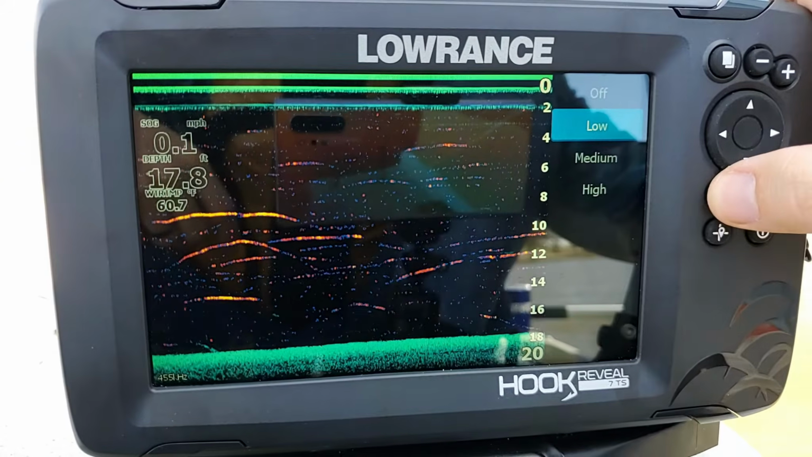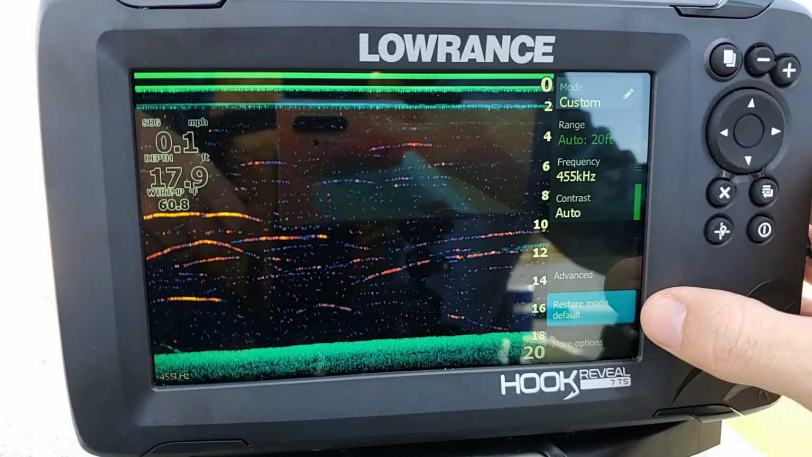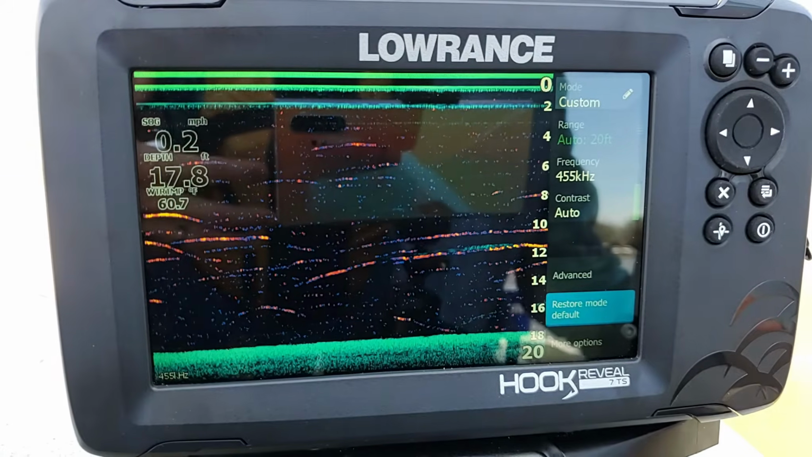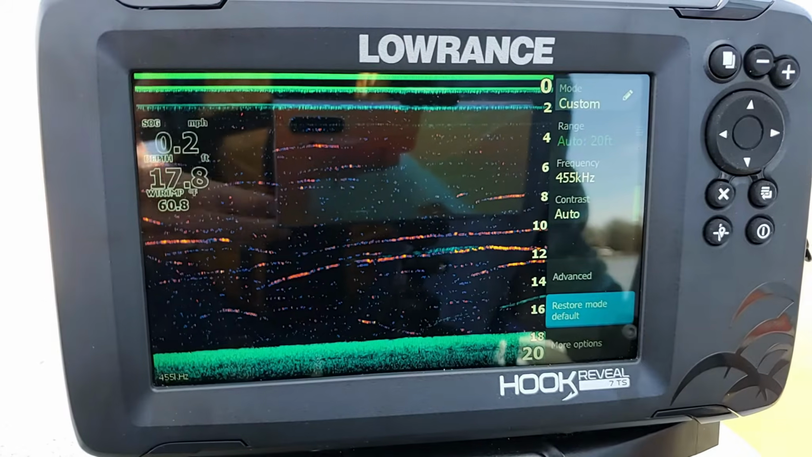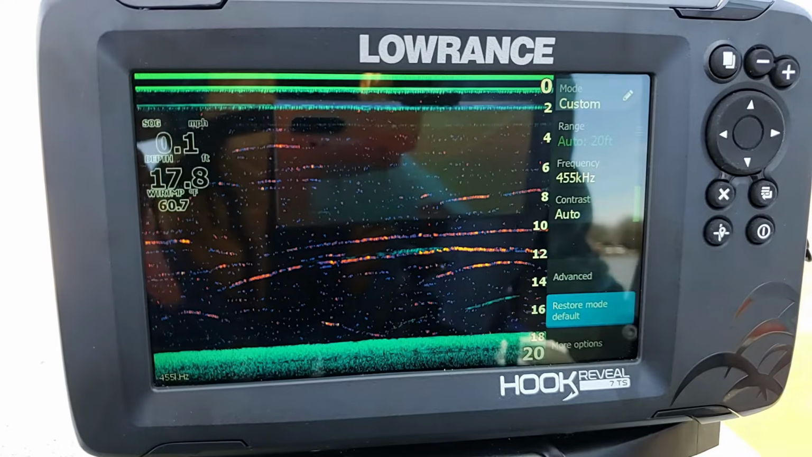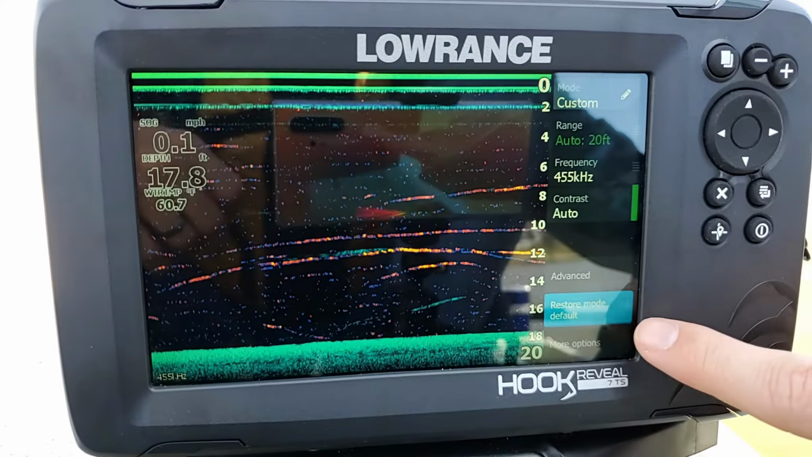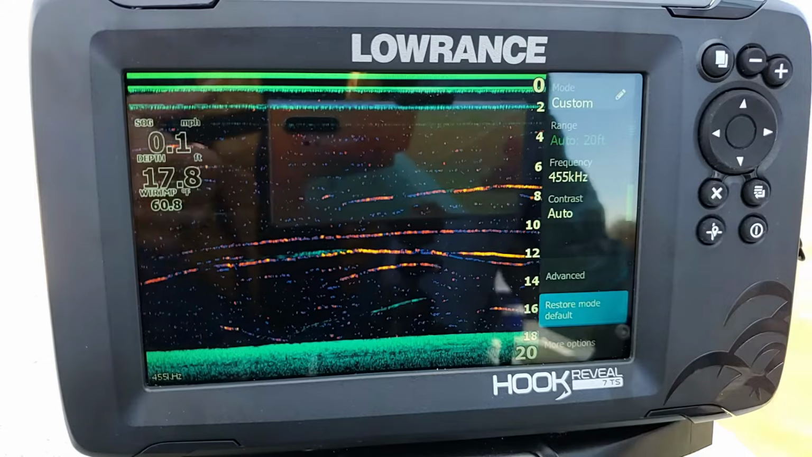So let's go ahead and go back. Now we have our restore mode default. What that's going to do is reset all of our settings back to the original factory defaults on just our downscan screen. Now you can do a soft reset on the unit to do the same thing, but that will also reset the defaults on everything, not just this one page. So if you only want to reset just this one screen, you can go right there, restore mode default, and it just reverts everything back.